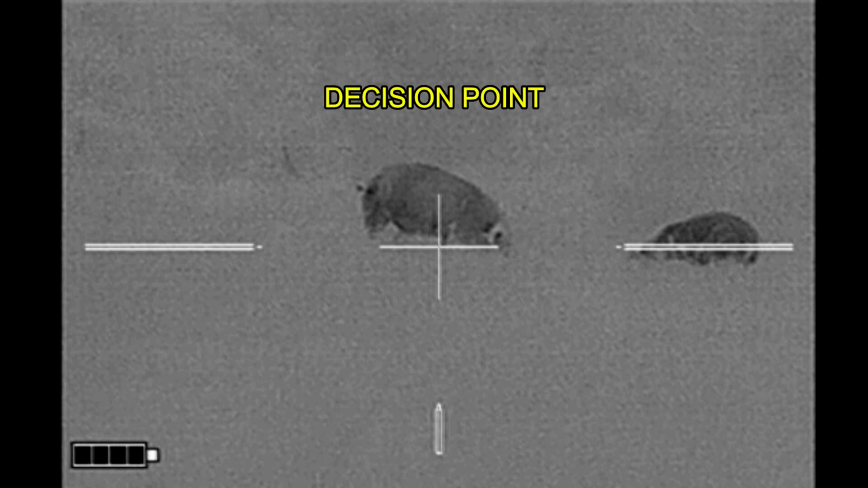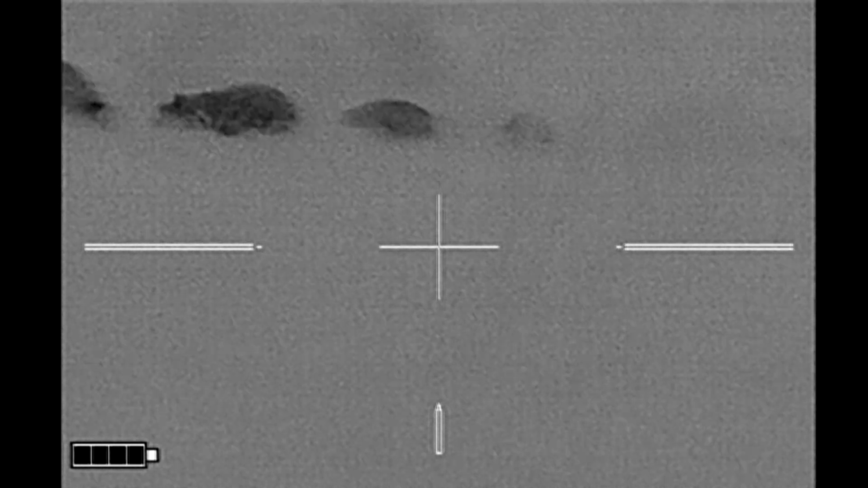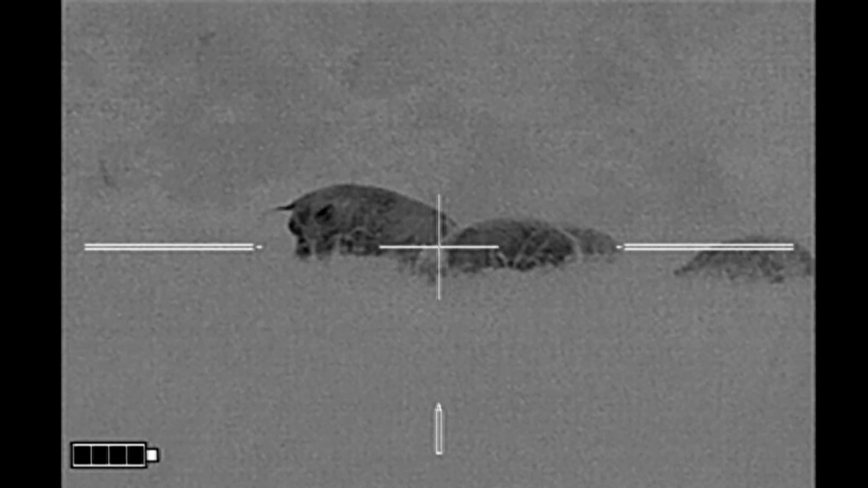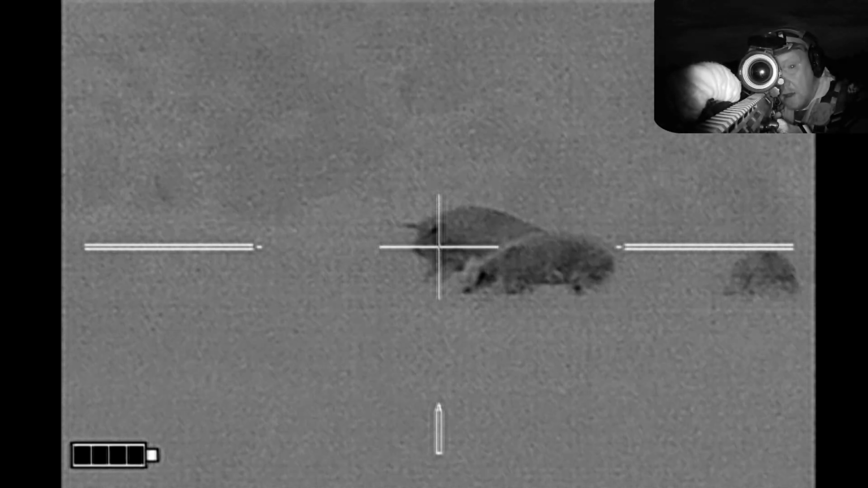Now, at this point, I needed to make a decision because I thought that the wind was going to get me busted. I'd seen a sow in this direction. I looked over, this looked like a sow. I identified it as a sow. I didn't give it a second thought. And obviously, as the hog turns, that's a boar, not a sow. But I had it in my mind that it was a sow, and so that's the hog that I was going to shoot.